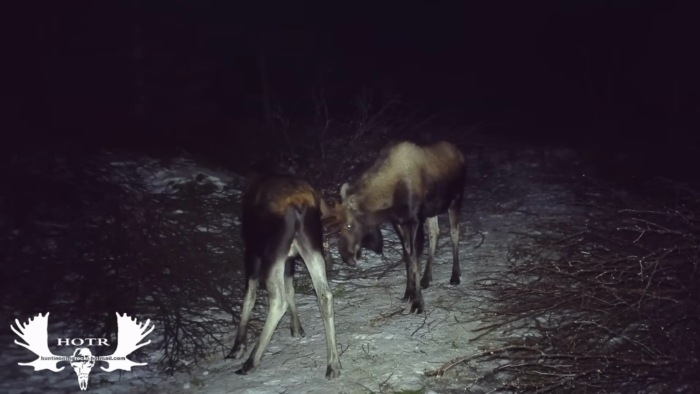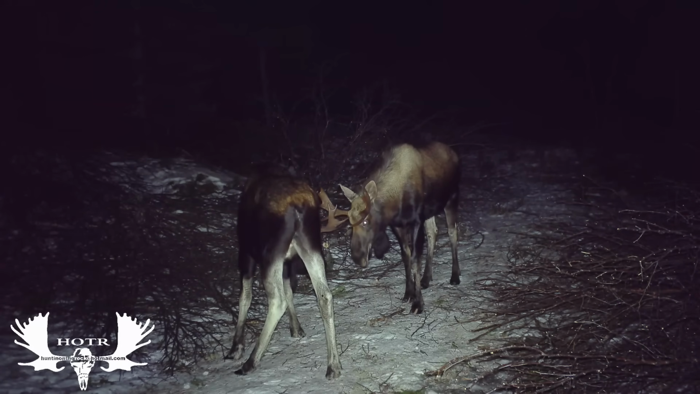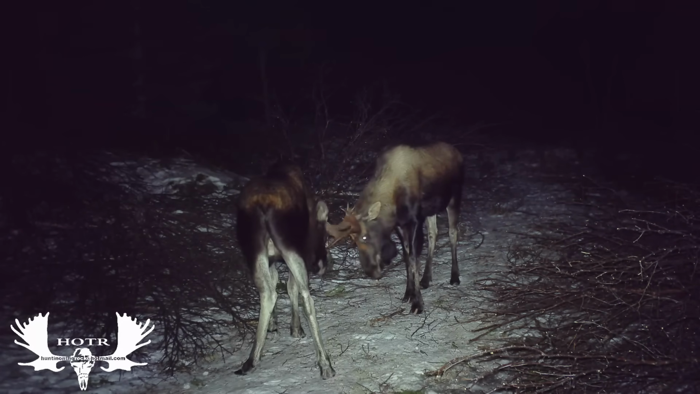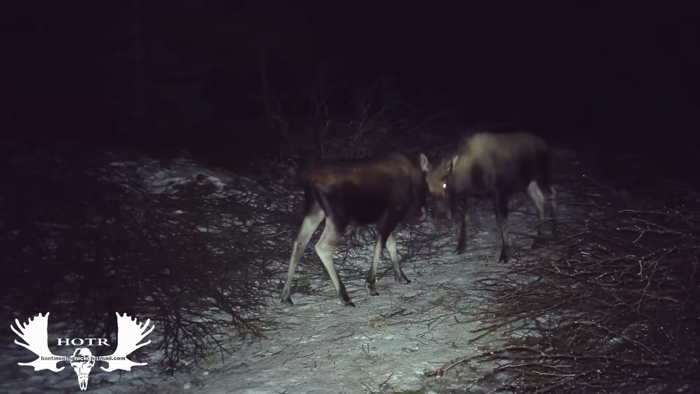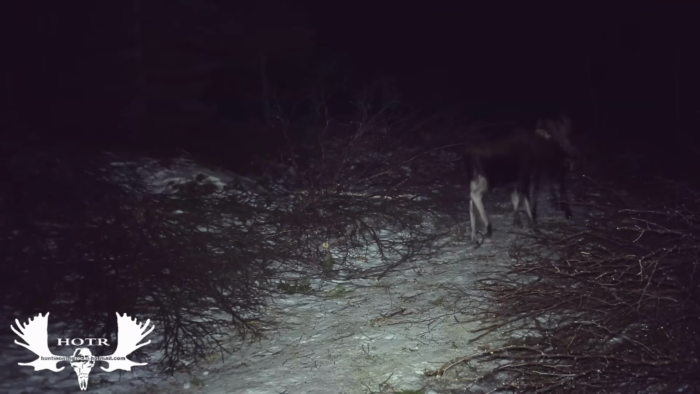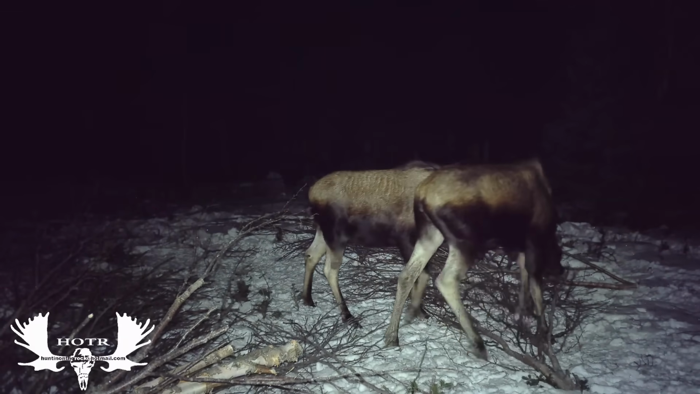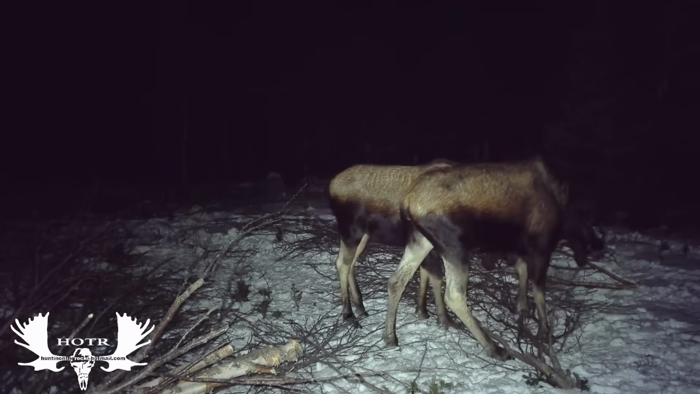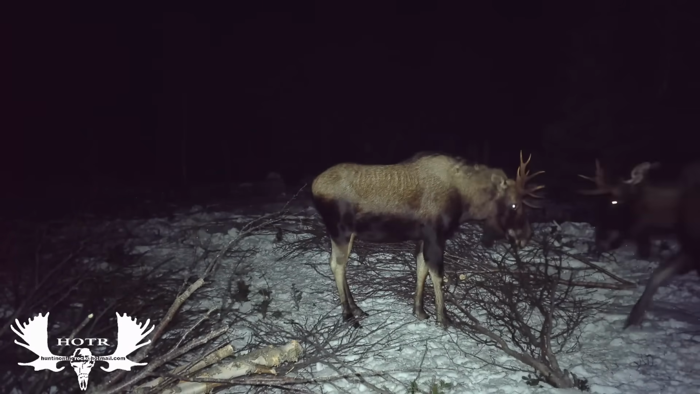A few days later, we lost all of our snow, or most of it, and these two slightly bigger bulls showed up, and they decided to do a little bit of fighting. When I said that the bulls all gathered together, I wasn't lying, because here was another couple of bulls that I'd never seen before, and they got into a little scrap.